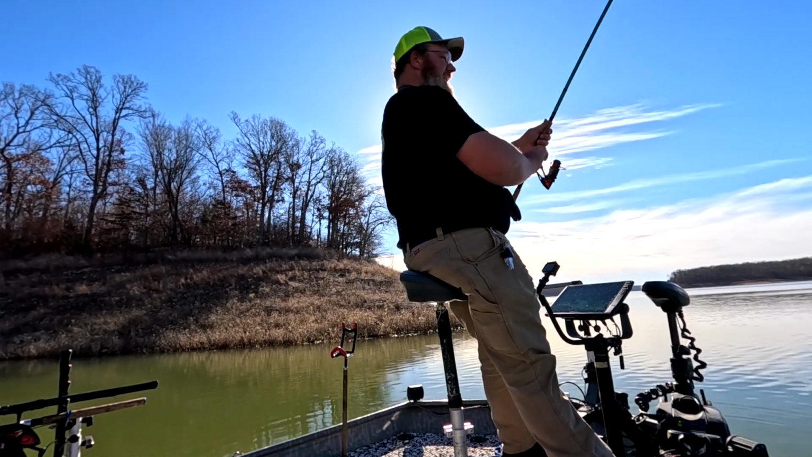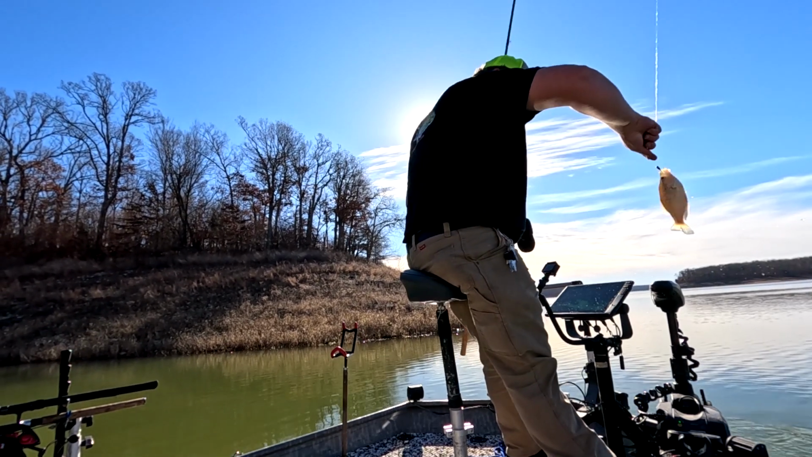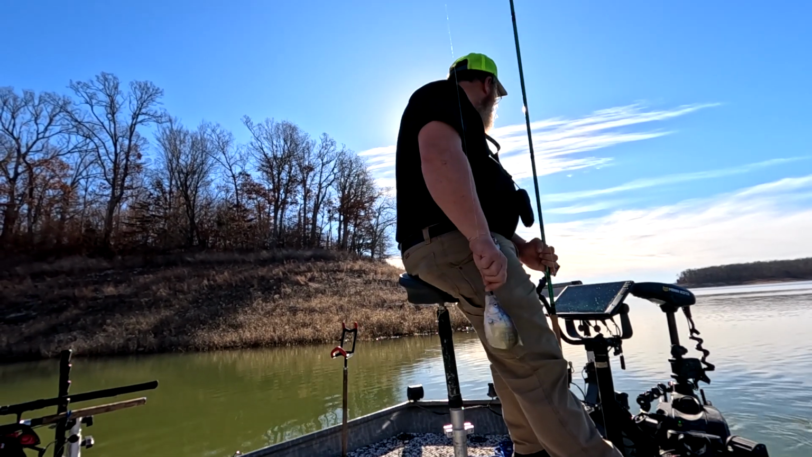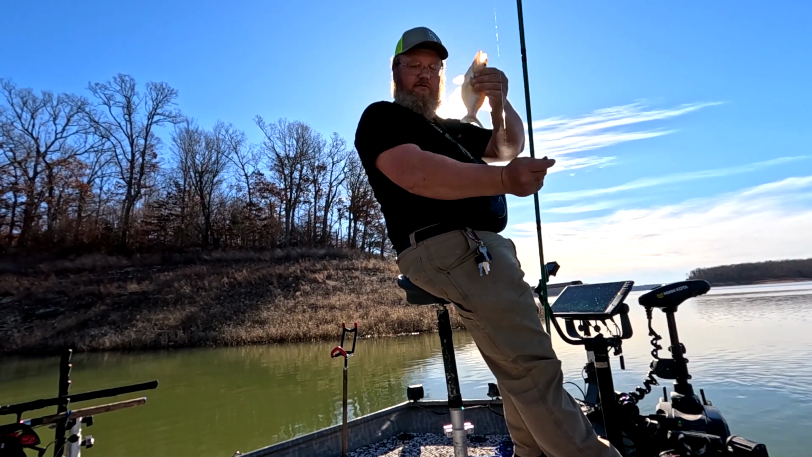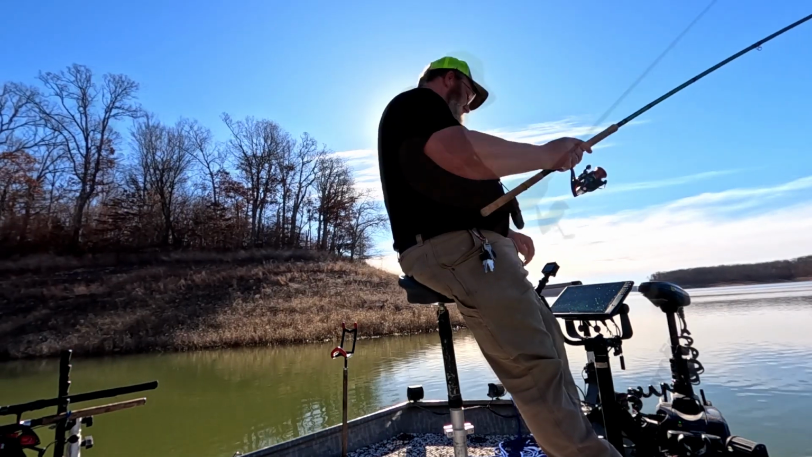Boom, just like that. Oh, nice fish, 10-incher. There's a 10-incher right here. And I'm not too far from the boat ramp. There's a good eating 10-inch fish right there. Back he goes. There he is right there.